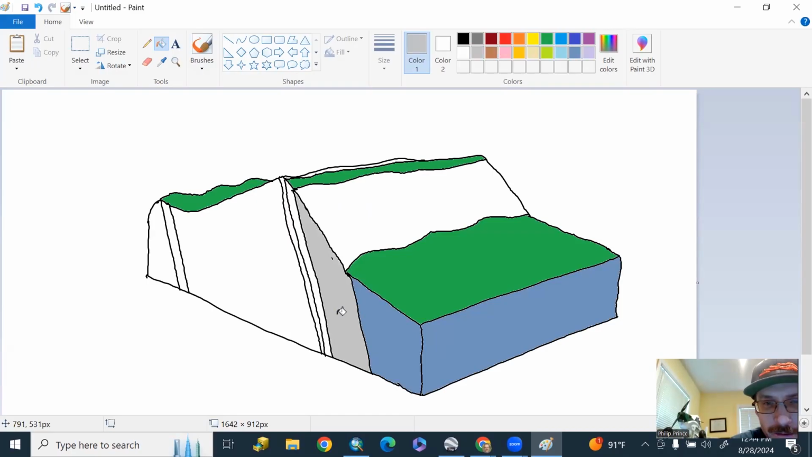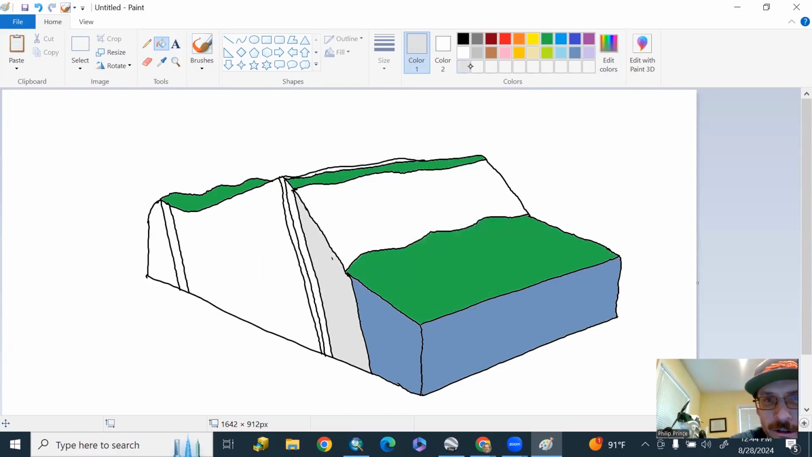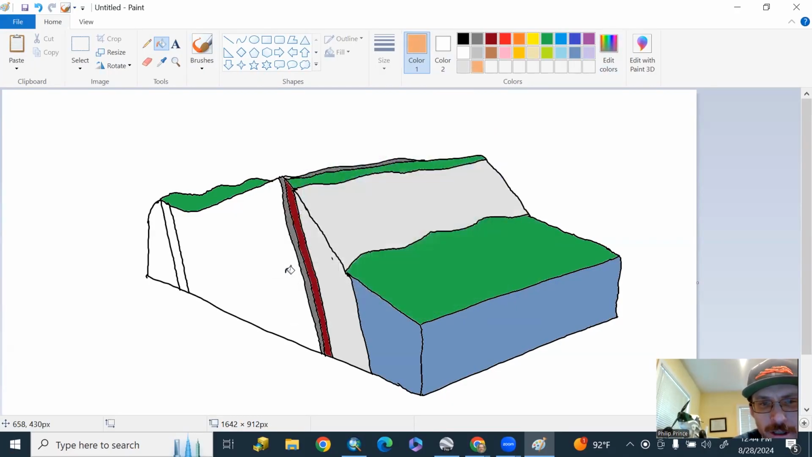We'll do a gray for the sandstone. Let's make it lighter. I like that better. And we'll use a darker gray for that sandstone. Maroon for the shale here. Pretend we can actually see that sandstone up there in the landscape. We're going to need something a little more pink for that, maybe a peach color. We'll do purple there.